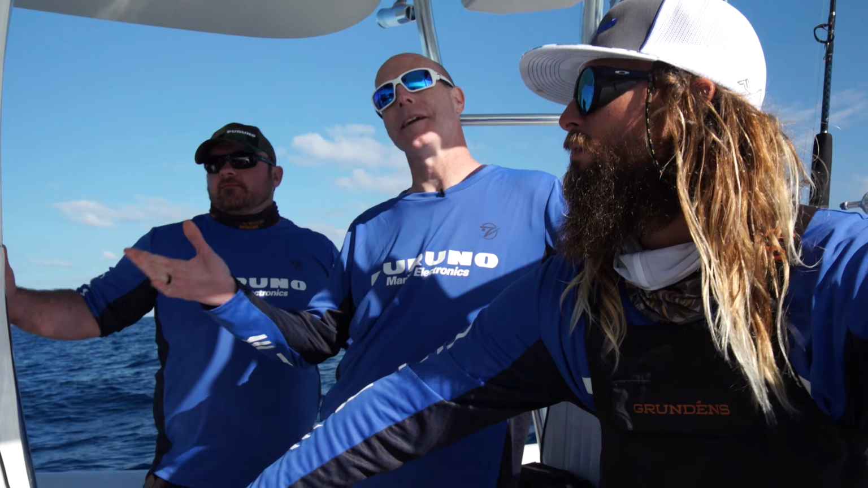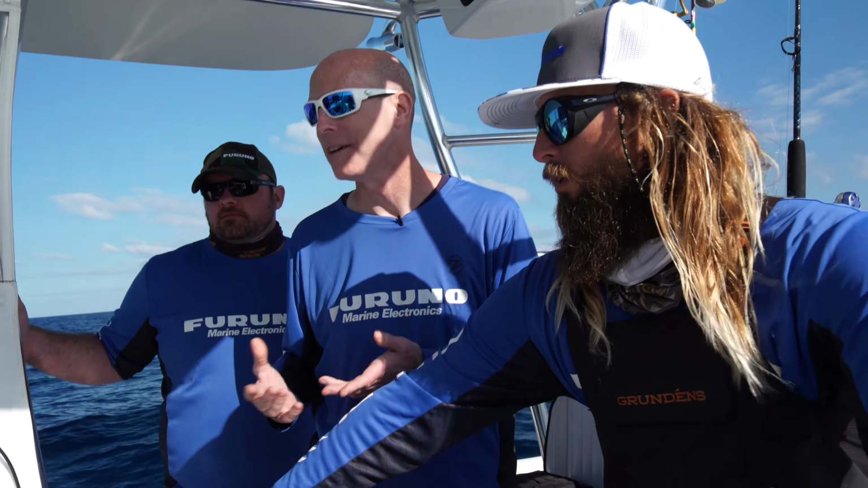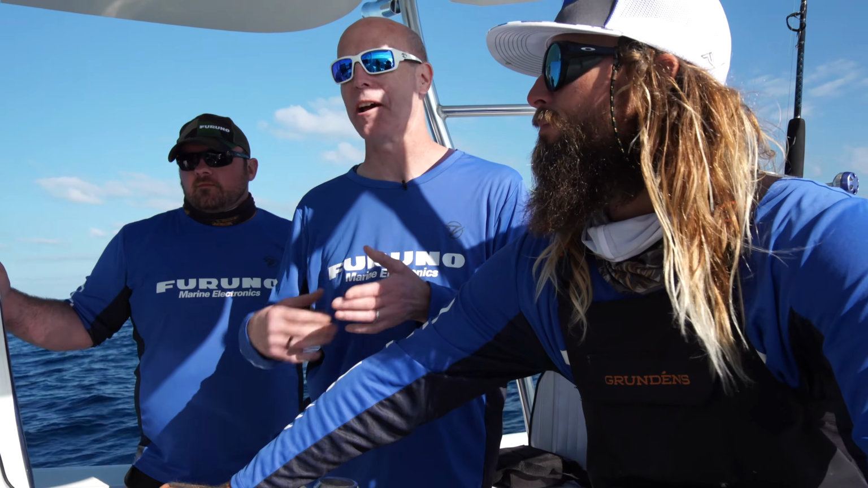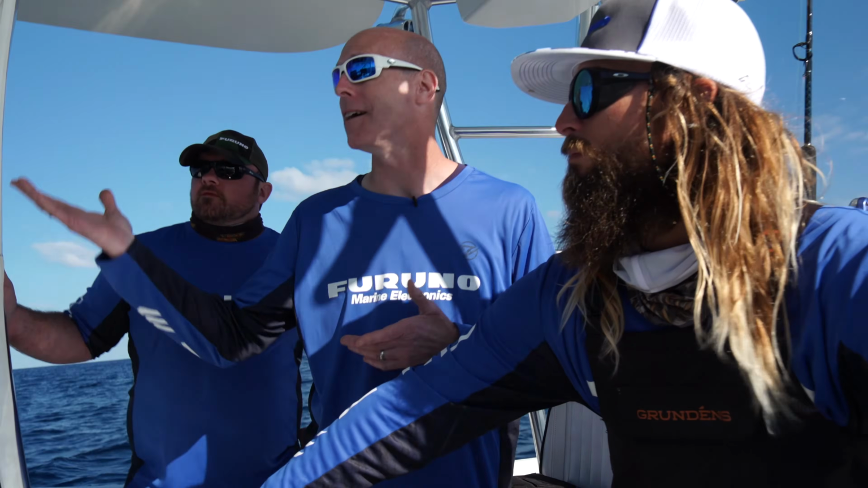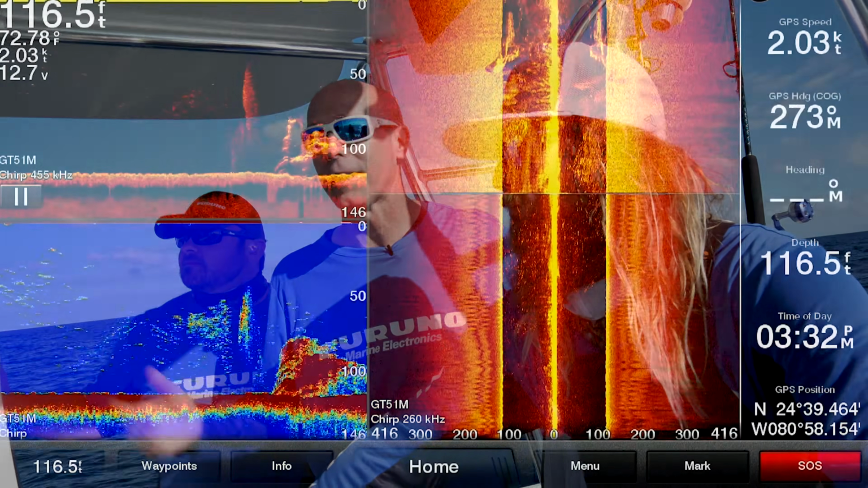All right, guys, Captain Mike has got us to the shallows, and I know shallow is a relative term depending upon where you live. Up in the Chesapeake where I live, shallow is pretty shallow, 30 feet and less. But since we're out here in the ocean, it's about 115 feet where we're at right now.